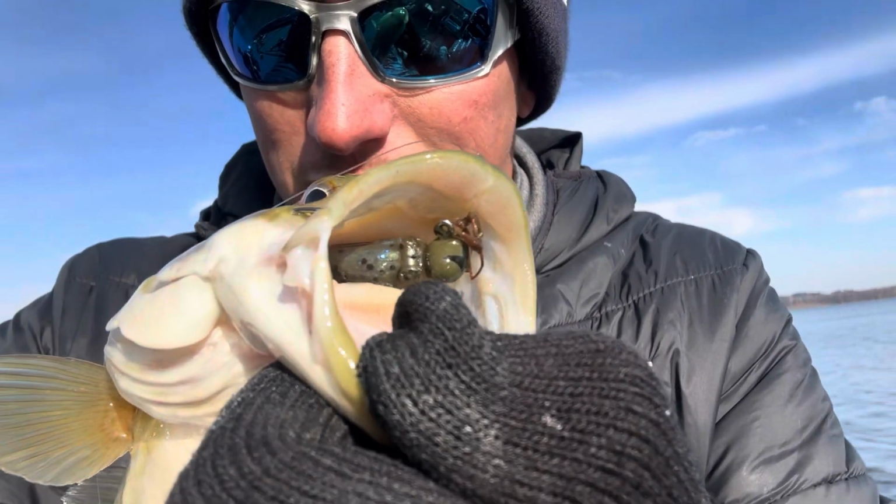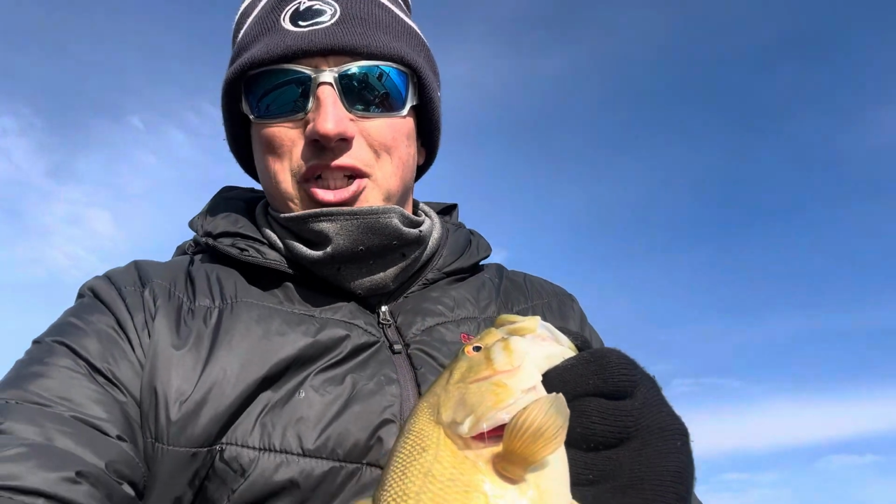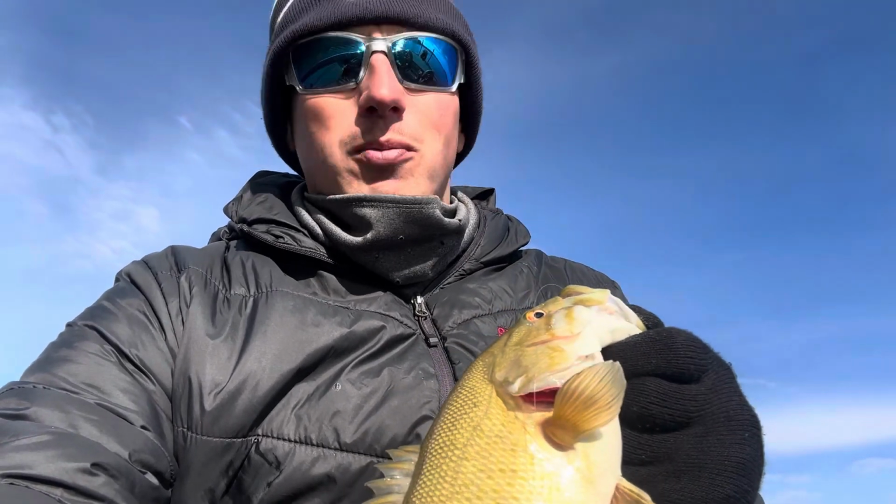My favorite color to use though, pretty much in that TRD, and pretty much anywhere that's got shad and that sort of stuff, it's a good one to go with. But we're gonna get him back in the water and we'll keep going. Hopefully we can pick off a couple more before it gets too cold and starts freezing our guides up again.